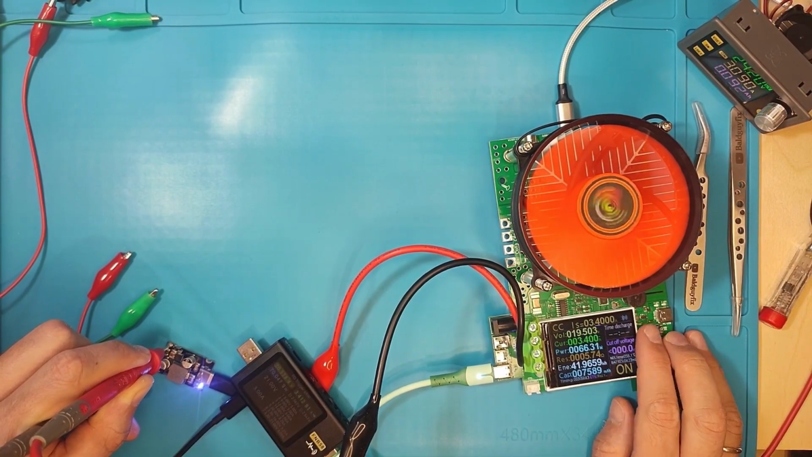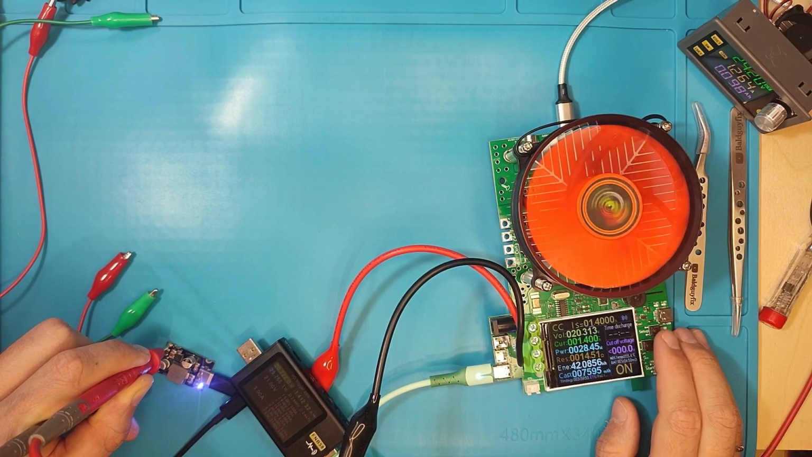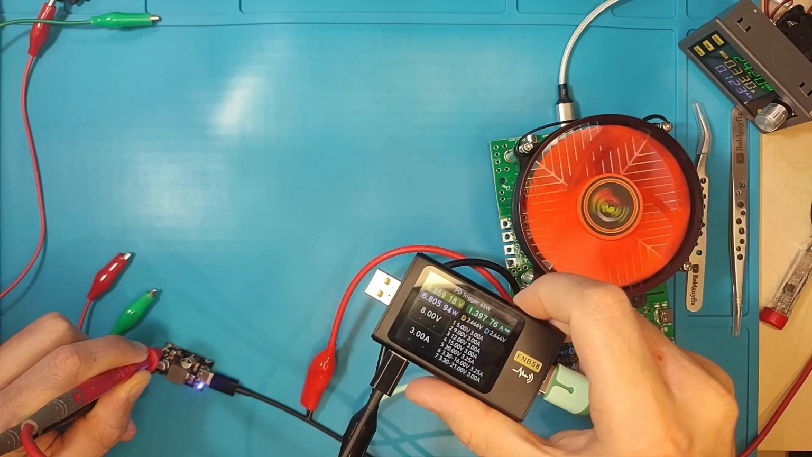Let's drop this. And I'm truly impressed. We had around 0.8 voltage drop at 66 watts. Really impressed. Let's go to 21.